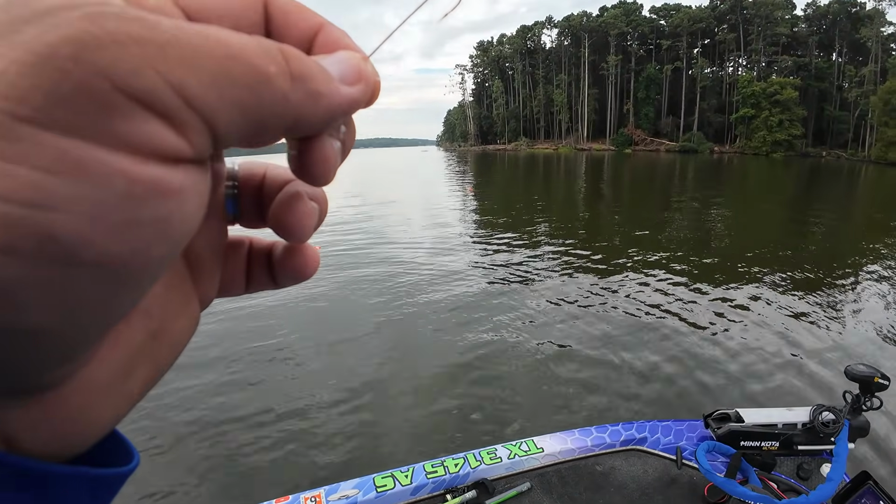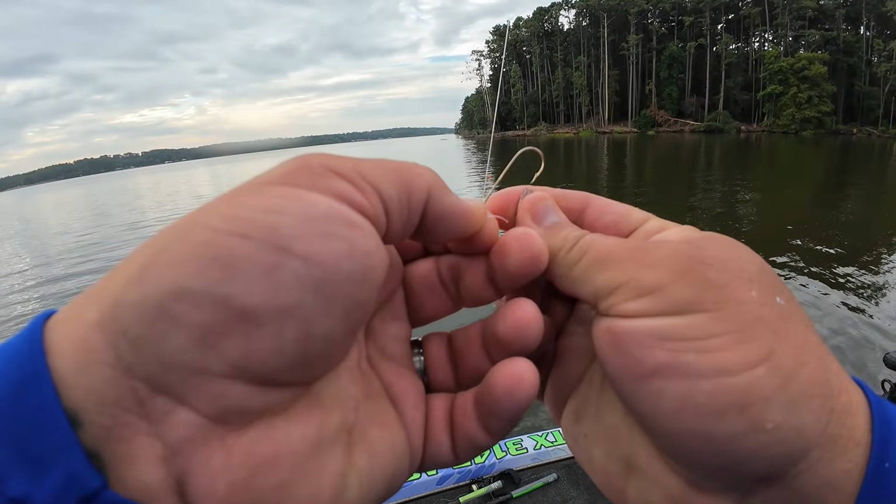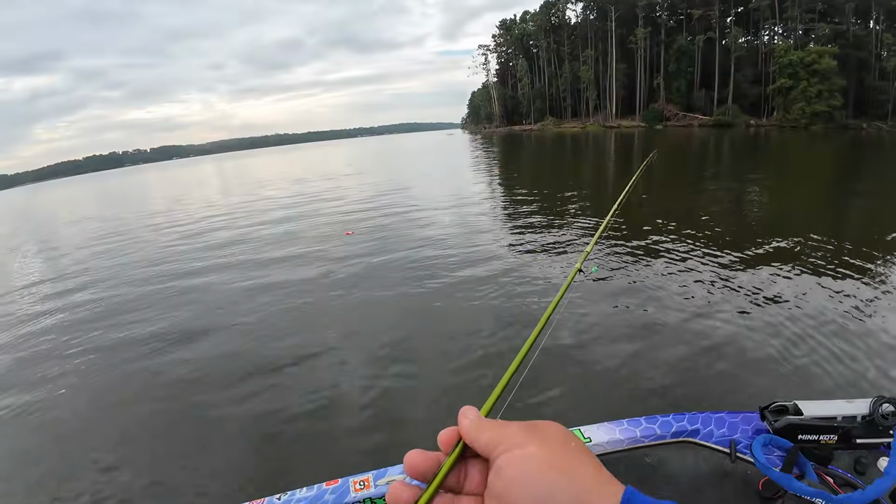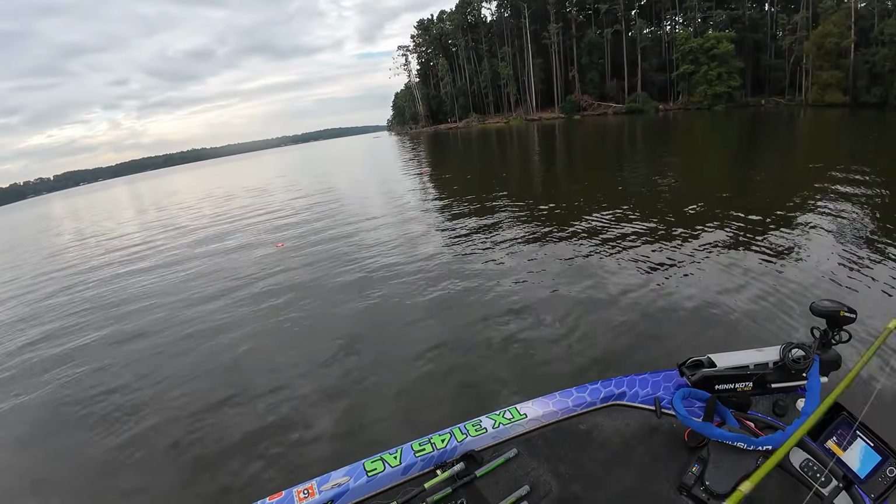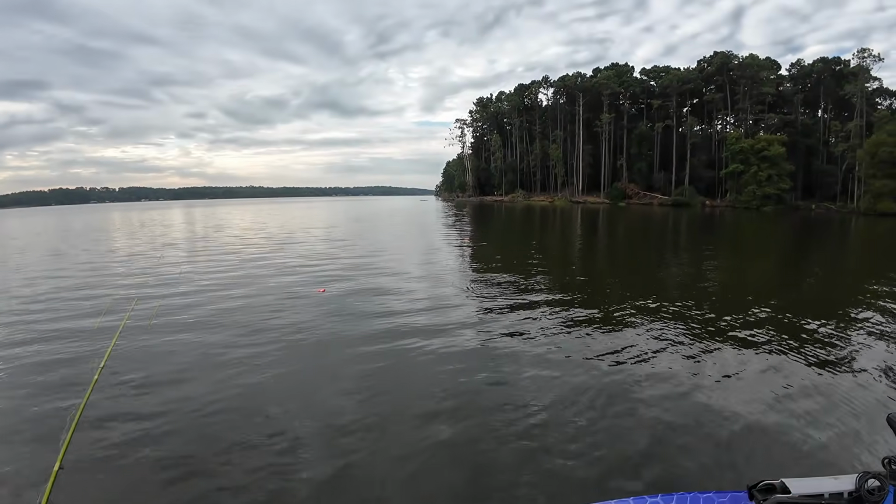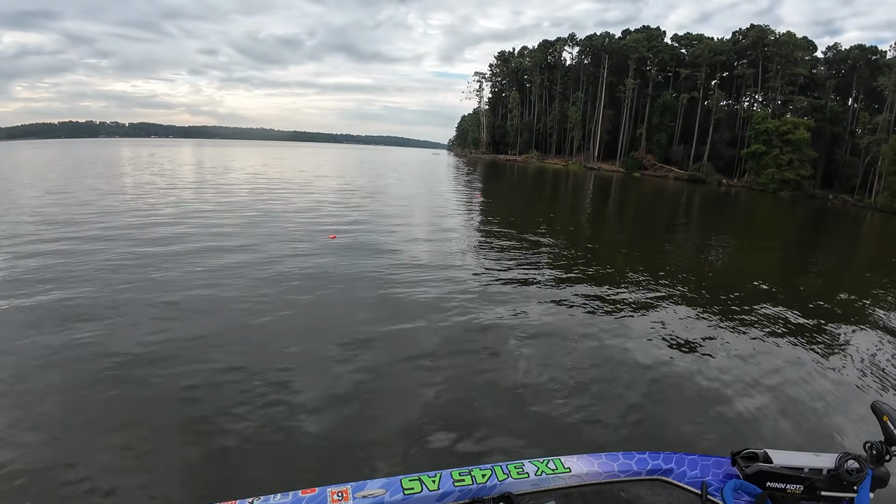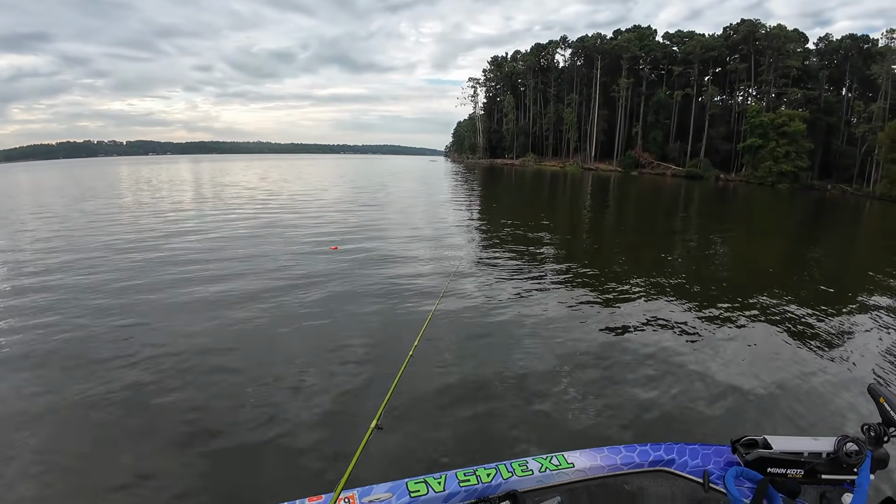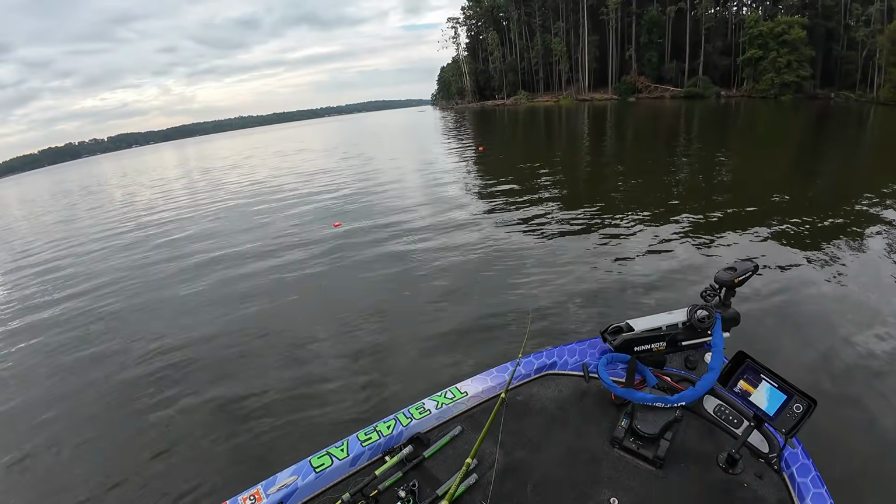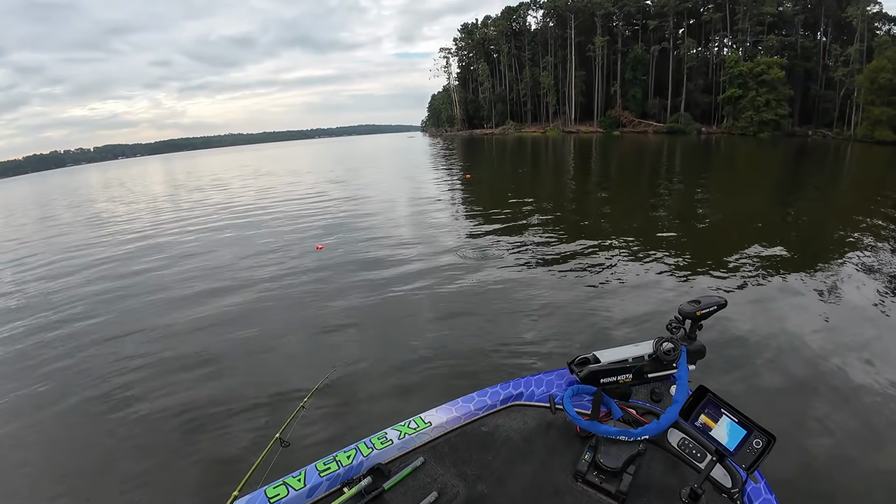Now, they do seem like they're a little bit closer to me than I thought they were. But nothing wrong with that. I still want to pitch out past where I'm getting bit, then run that minnow across that brush pile where I am getting a bite. Yep, 12 feet. That's the ticket, it looks like.